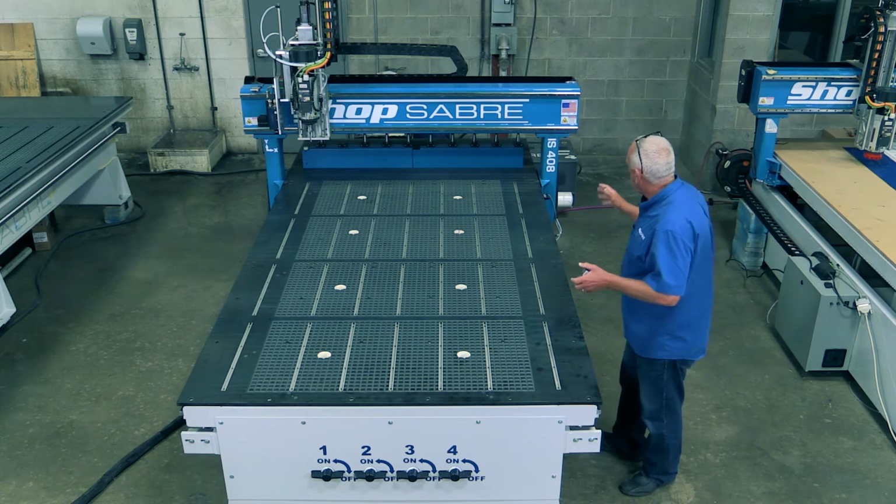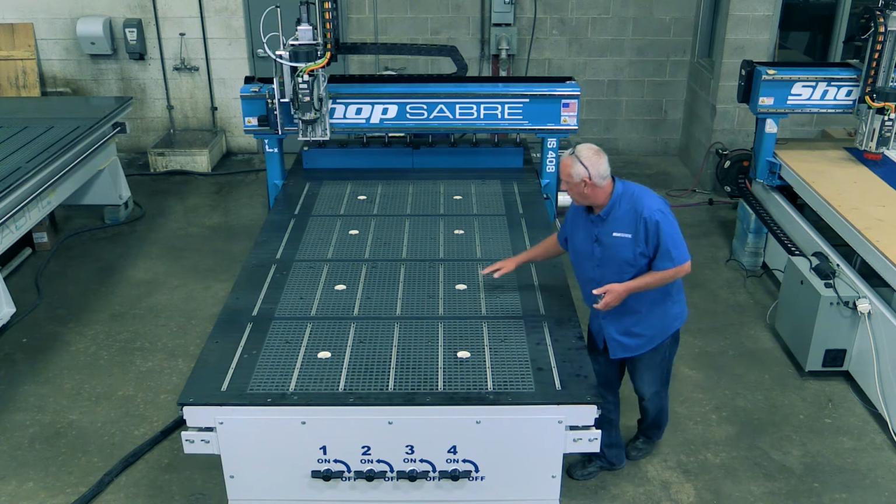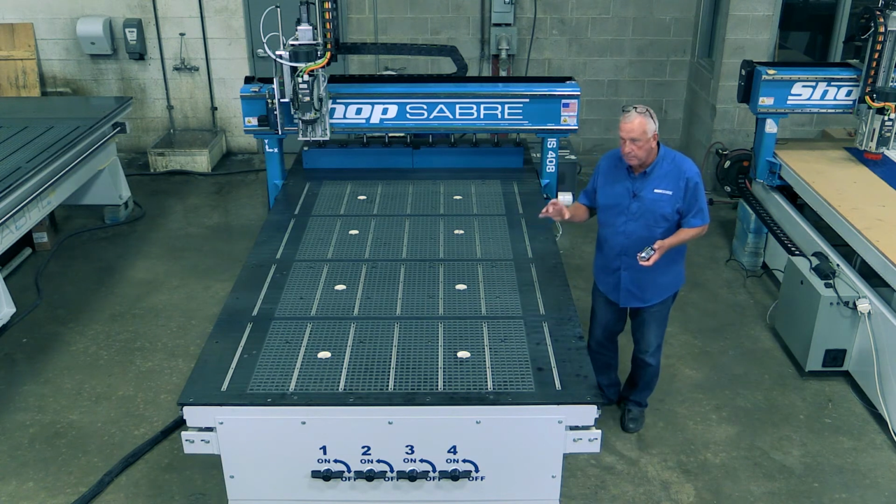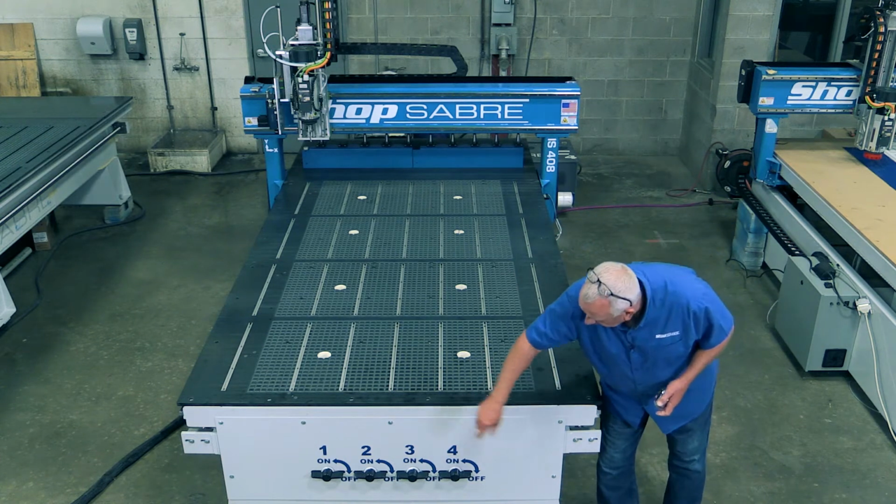So it makes a really, really nice system. Now, this is a vacuum table, and you'll notice on here, these are the vacuum ports, and one of the things that jumps out to me is how big they are. There's 8 of them, and those tie together to 4 valves.